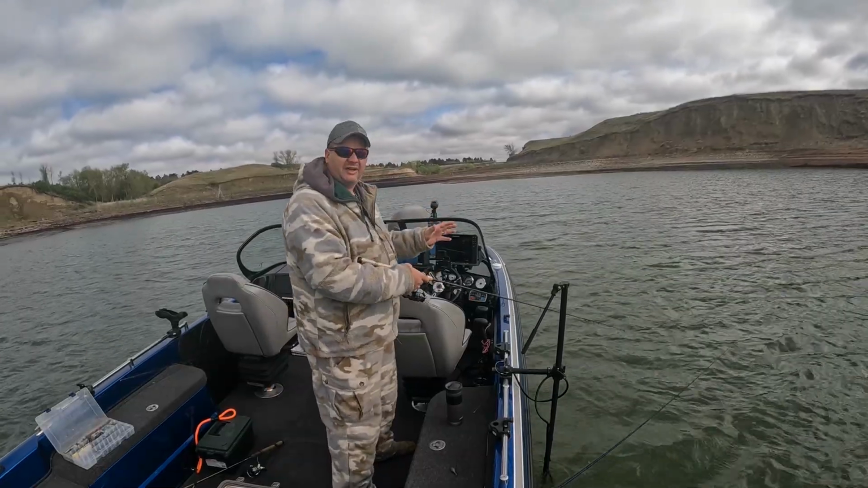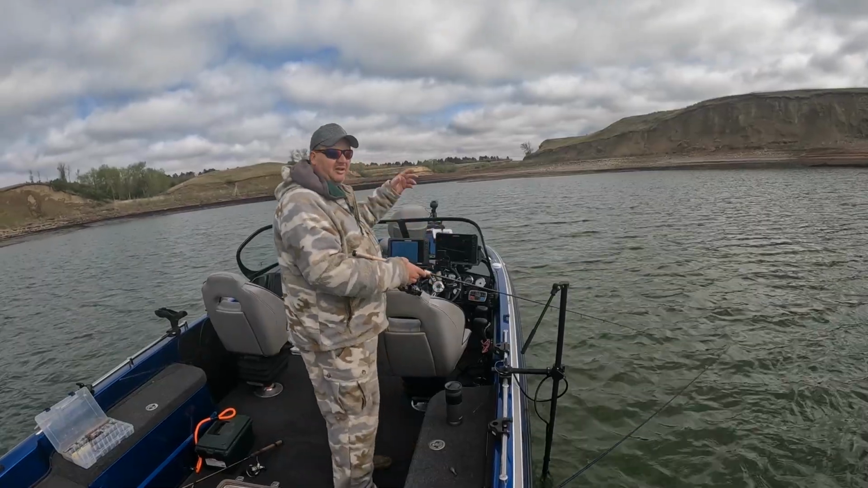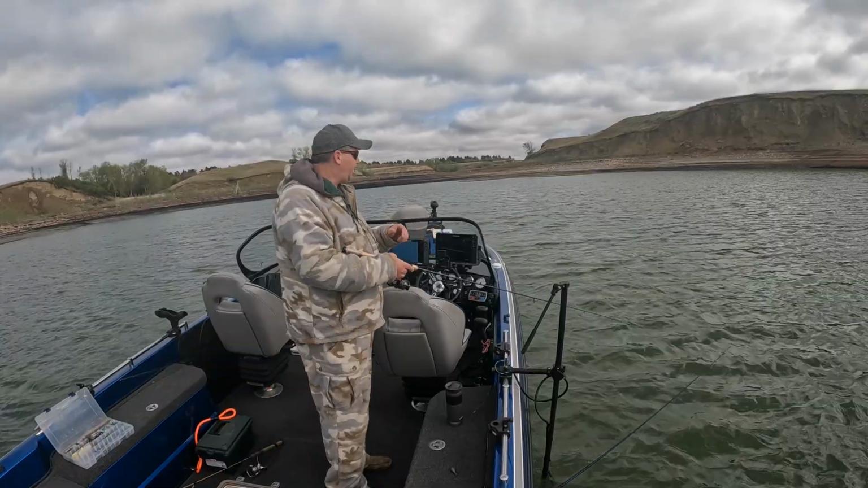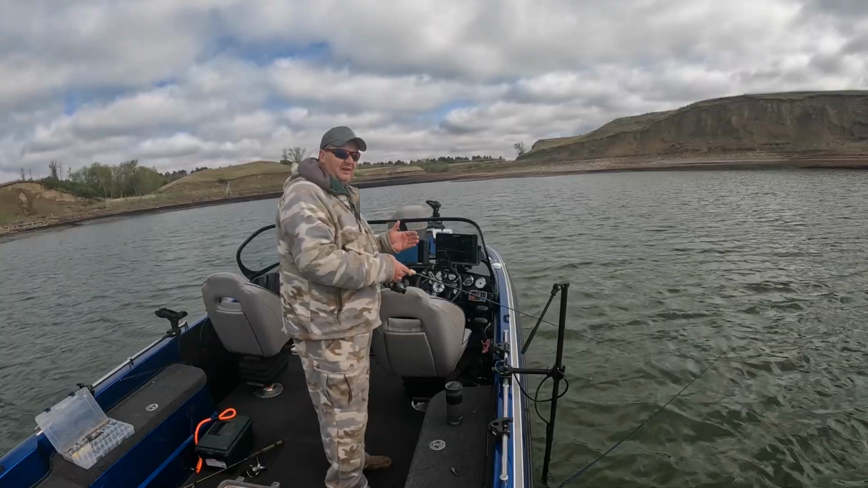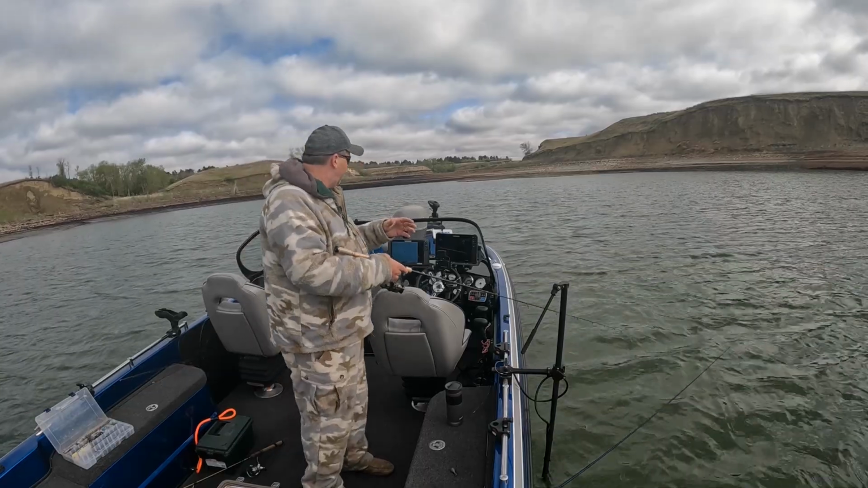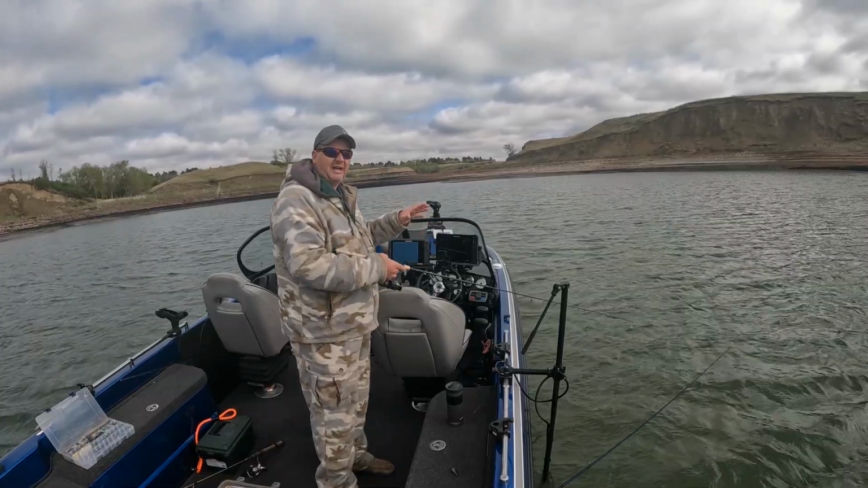I know that sounds crazy in 10, 11 feet of water, but these fish are coming from the shallow water out to the deep, I think to find some consistent water temp, and maybe they're searching for food, but they are roaming. So I have marked fish coming from the shallow out to the deep, and all I'm doing is sitting in between them and intercepting them as they go back and forth.